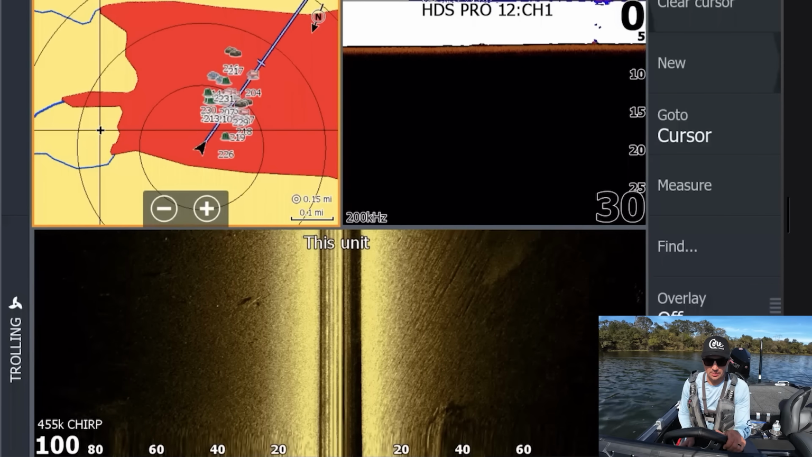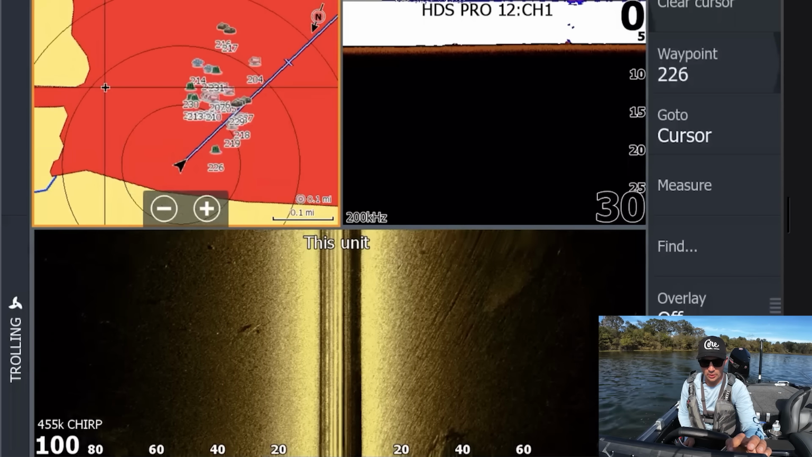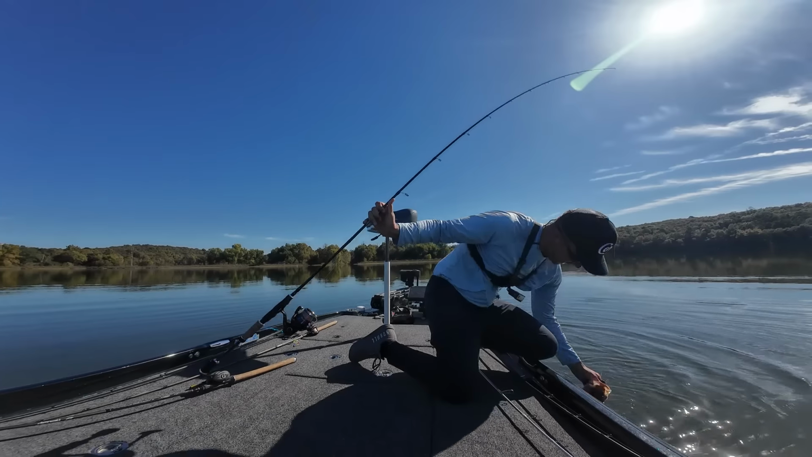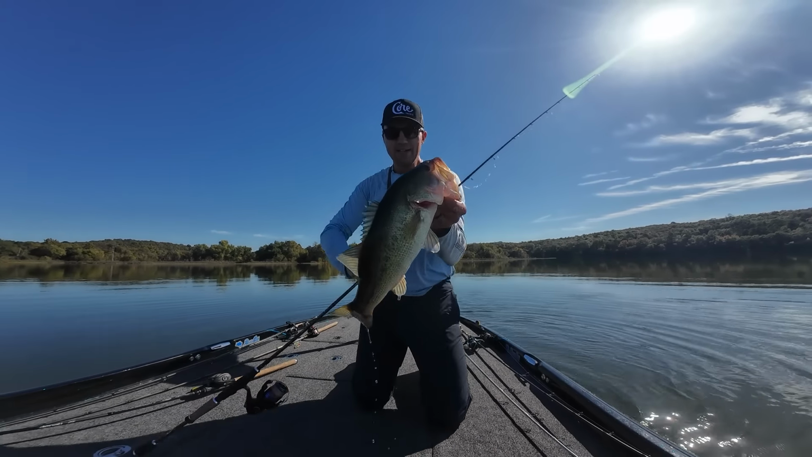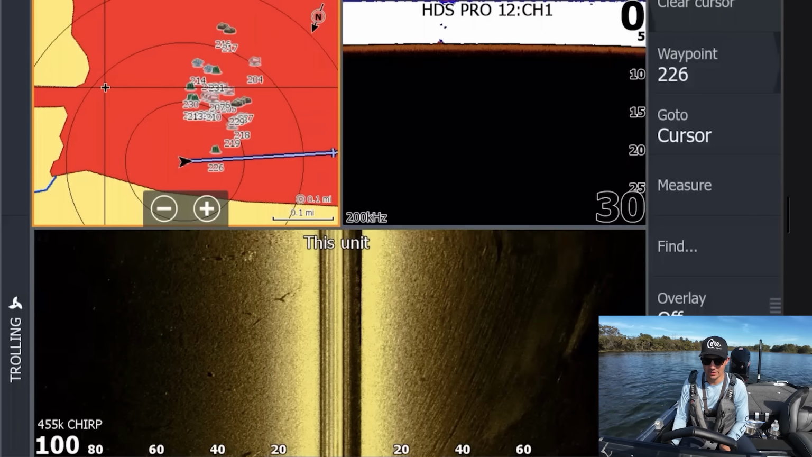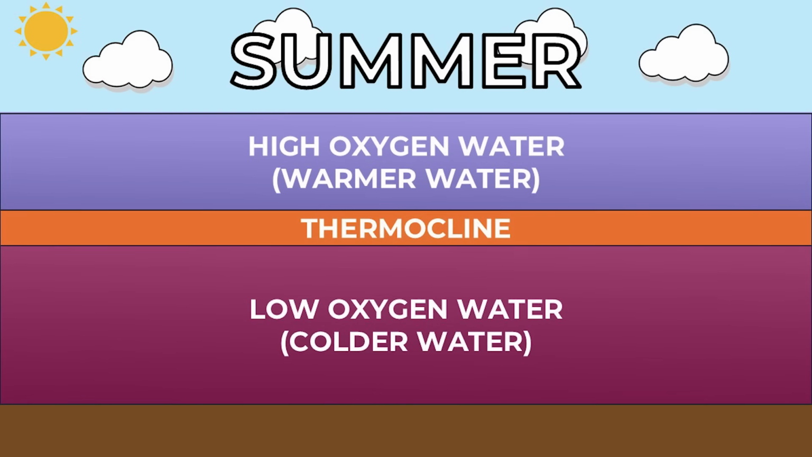So I got my graph pulled up here, and as you can see, I have a ton of waypoints already from just graphing around. I actually caught a solid 3-pounder in this area and a bunch of smaller fish, and it's definitely a grind to get bit right now, but I found a few ways to kind of make it happen.